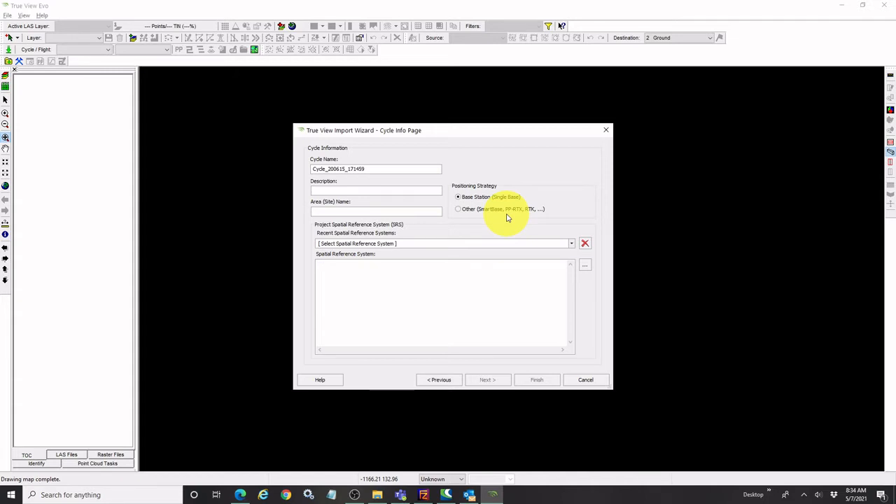Those are available through your EVO subscription. They're subscription-based services, but they work very well if you don't have a local base station. Local base station, of course, is the preferred option.